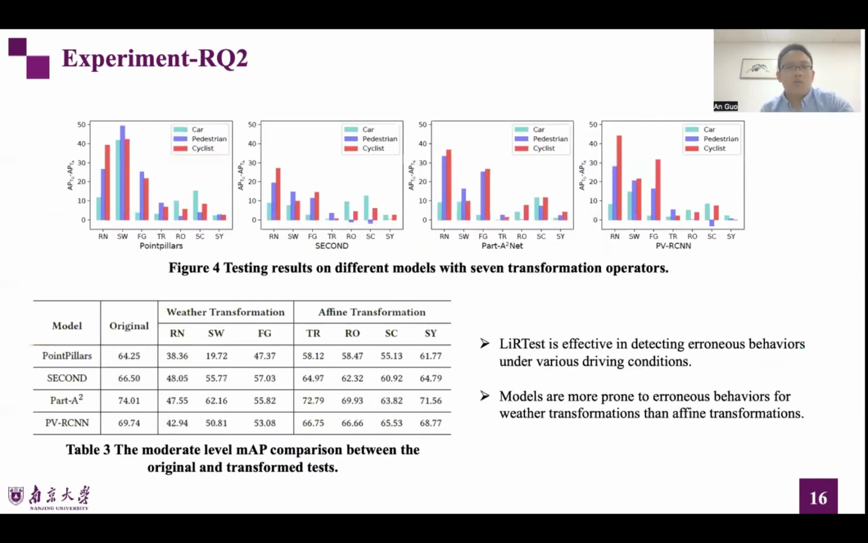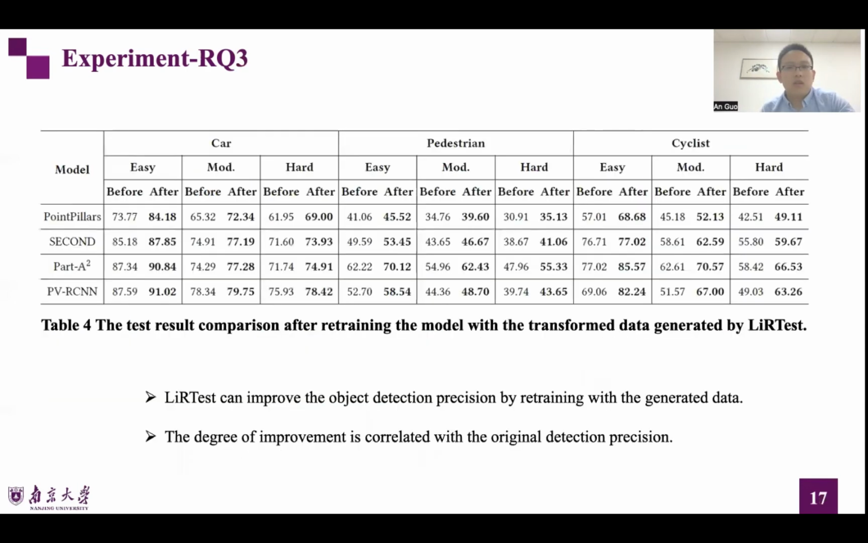Figure 4 presents the moderate difficulty results of RQ2, which show the AP difference of car, pedestrian, and cyclist of all models for the original and augmented test set. After analysis, we discovered that adverse weather plays a critical role in affecting LiDAR detection performance, and models are more prone to erroneous behaviors for weather transformation than affine transformation.